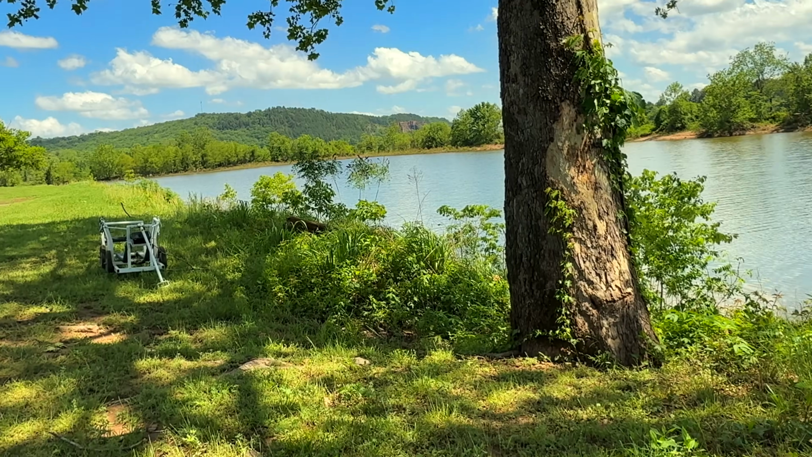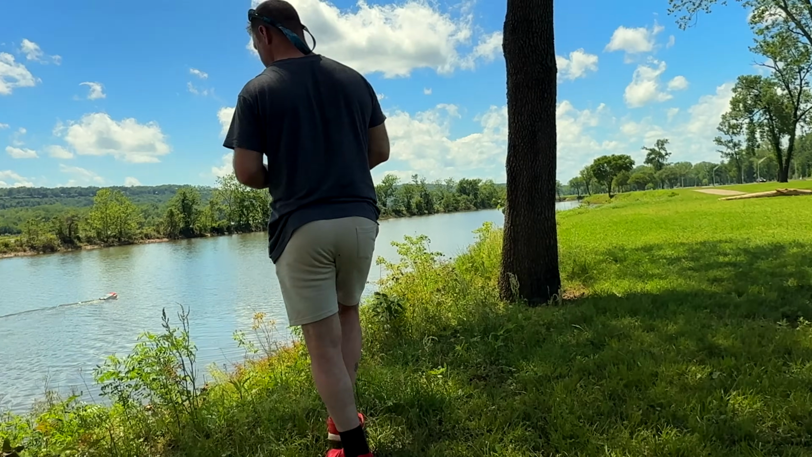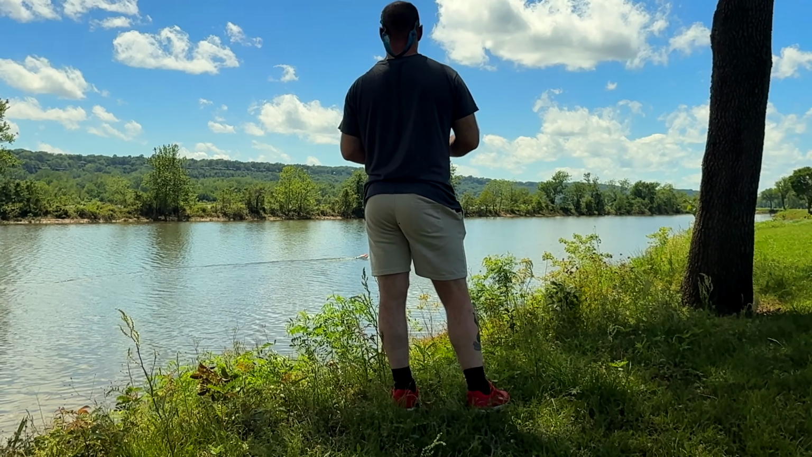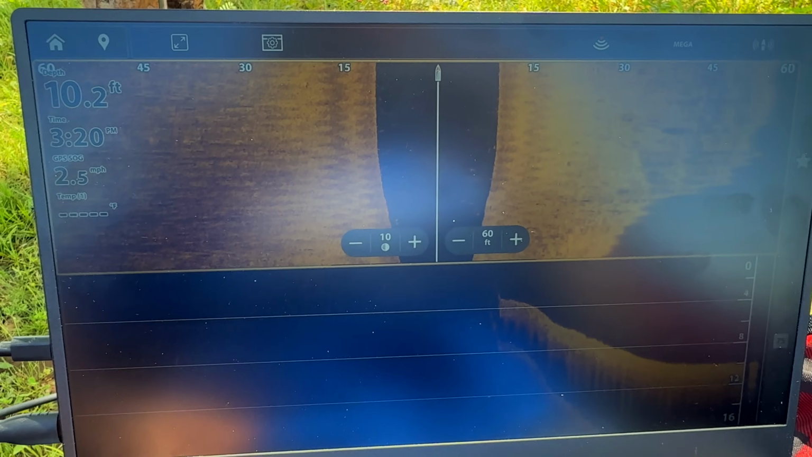So right there, we turn now. We did this half down here. We've relocated so we can get down to the other end here. Lee is the captain right now. We are currently right around 10 feet.